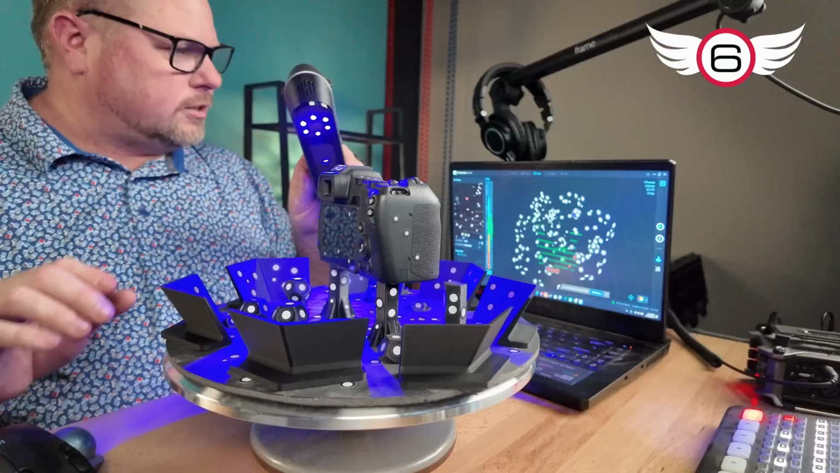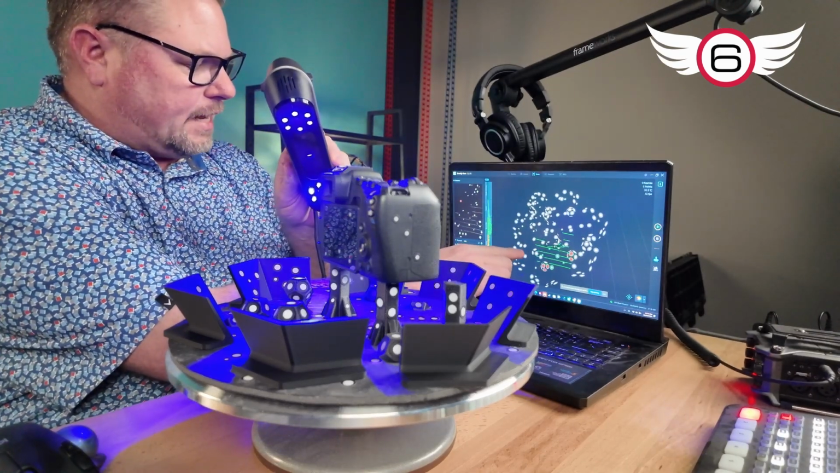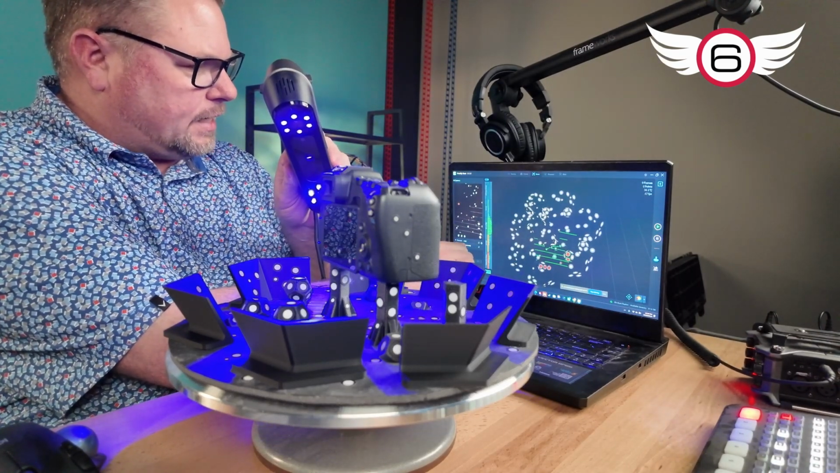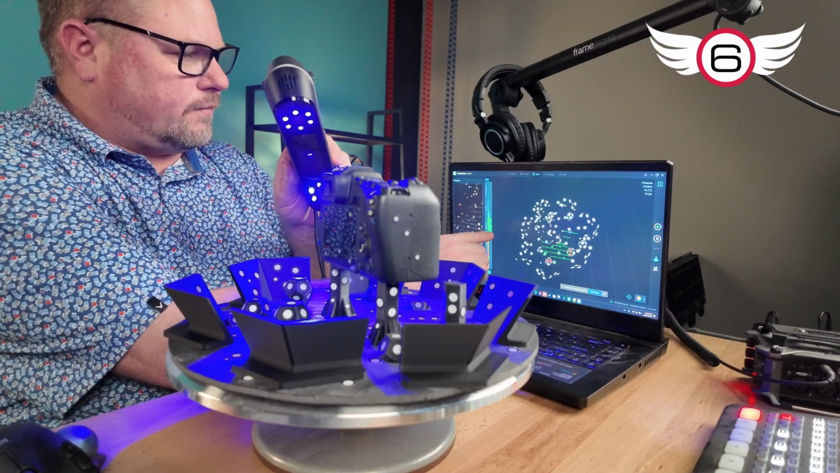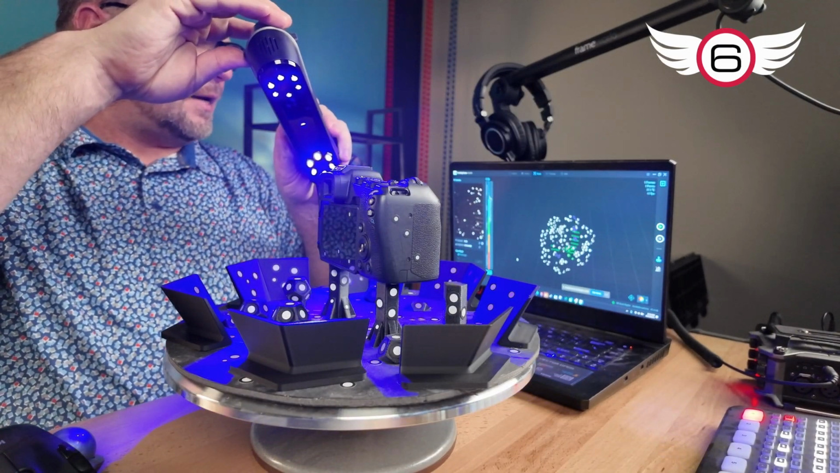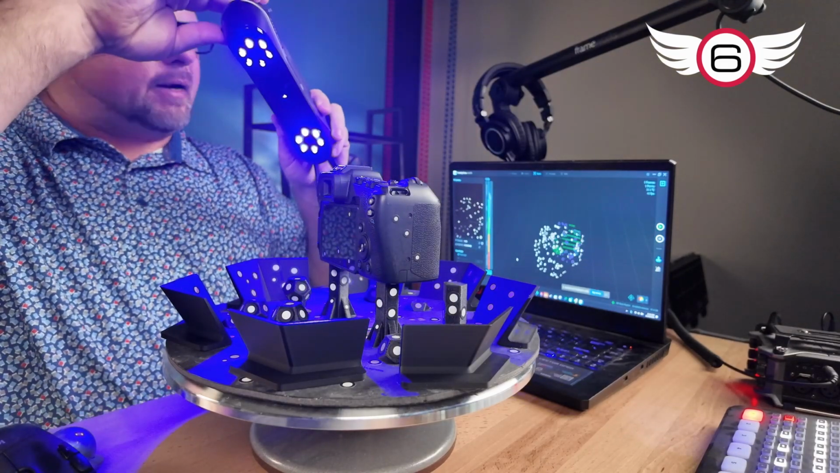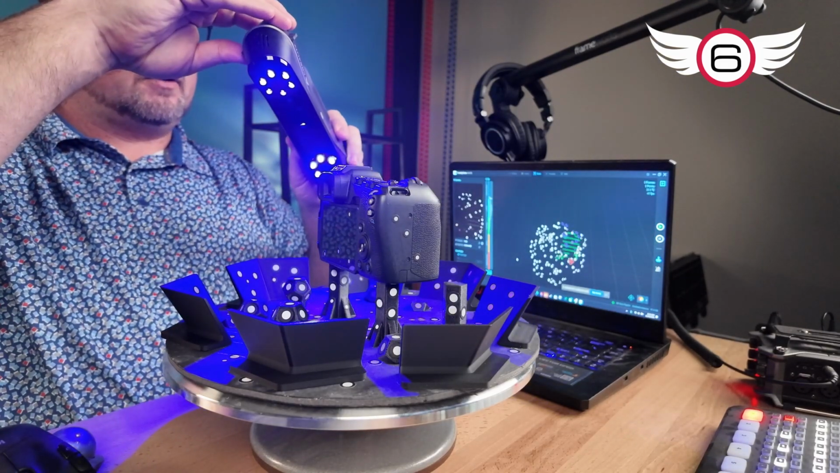So I'm going to double check to make sure that my laser lines are green. That means I have good brightness on them, and I've got automatic exposure on for the tracking markers. So I'm going to go ahead and hit this button here to actually start scanning the part. And I want to move the scanner in or out till I make sure I get to the optimal distance.